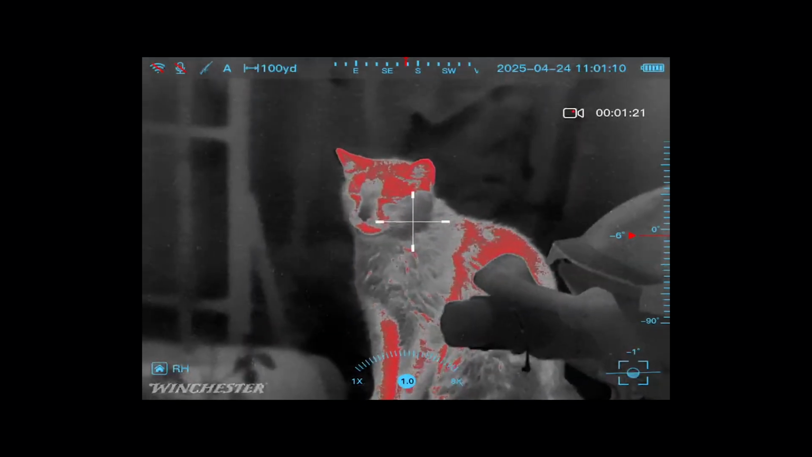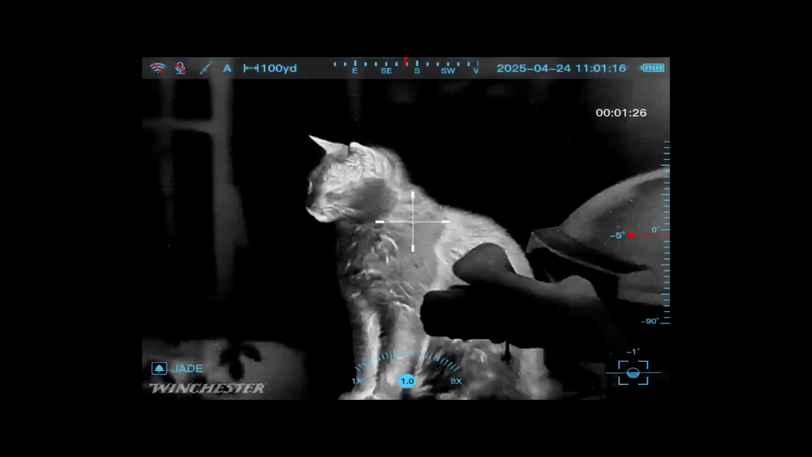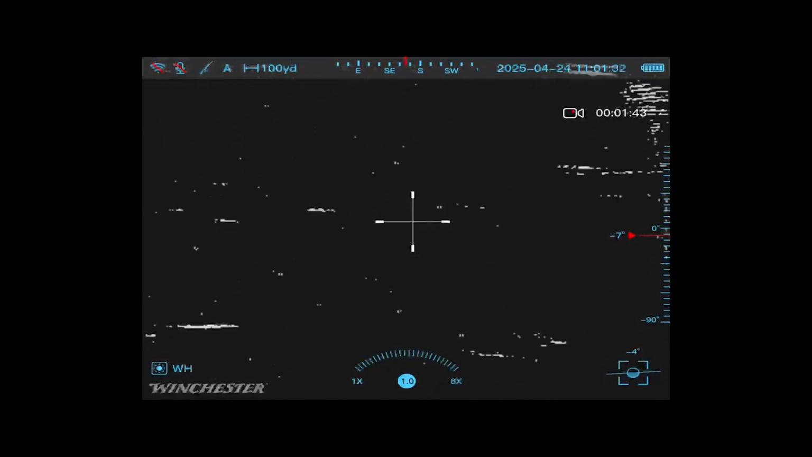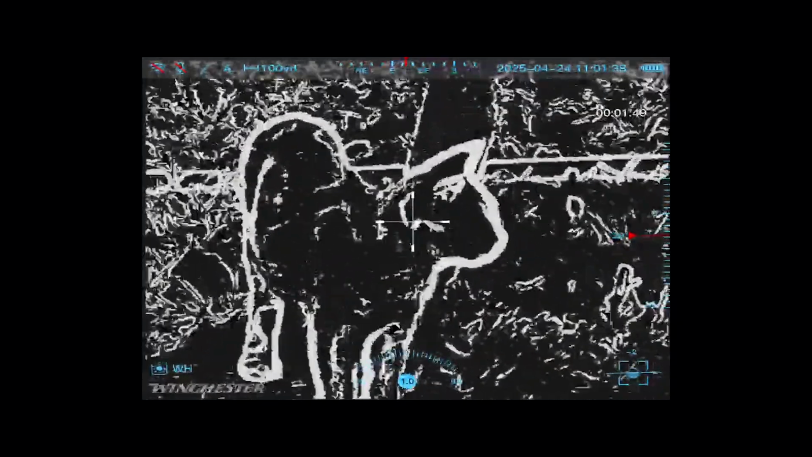You guys tell me. It may look different from your end seeing the recorded footage, but at least from what I could tell, it does a pretty good job. The Winchester does a really good job with giving you lots of different shades of grays and whites and all that good stuff. Plus, of course, you can do different colors. And the outline mode is actually surprisingly very interesting as well. Now, is that outline mode going to be the most useful thing for you? Maybe not. But it is interesting that they have that feature in there as well.